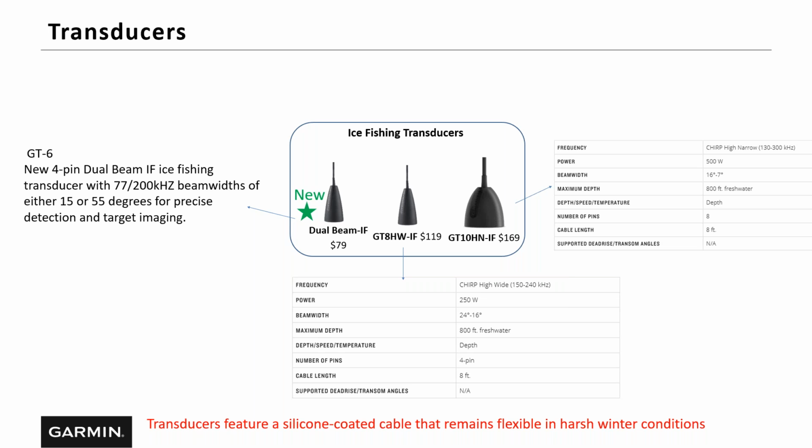Great. That's a great point. And remember, these transducers all feature a silicone coated cable. They remain flexible in cold conditions. Anything else, Danny, you want to talk about with these transducers? That's kind of the big thing.